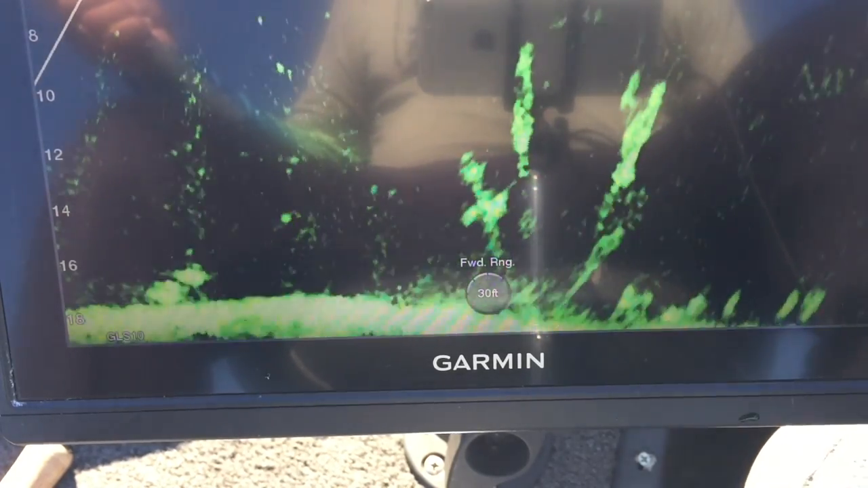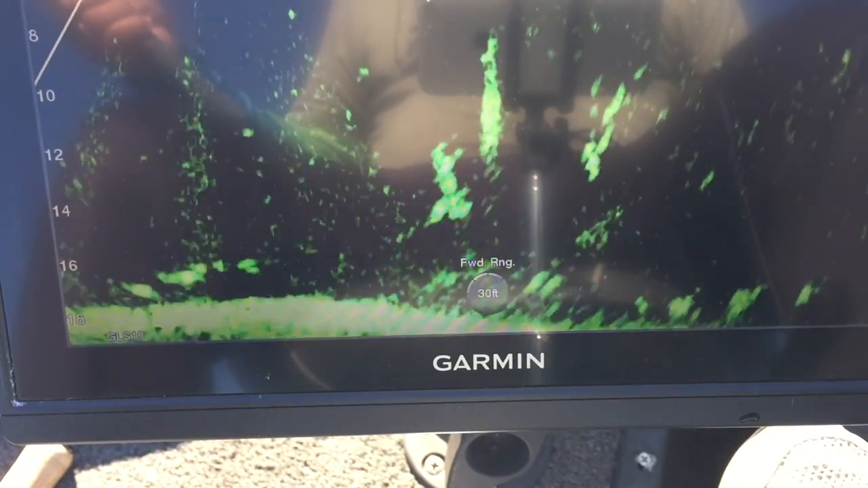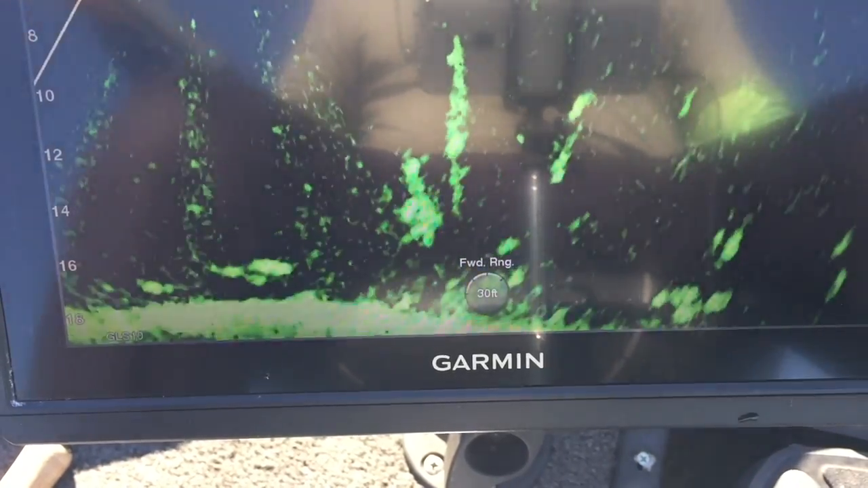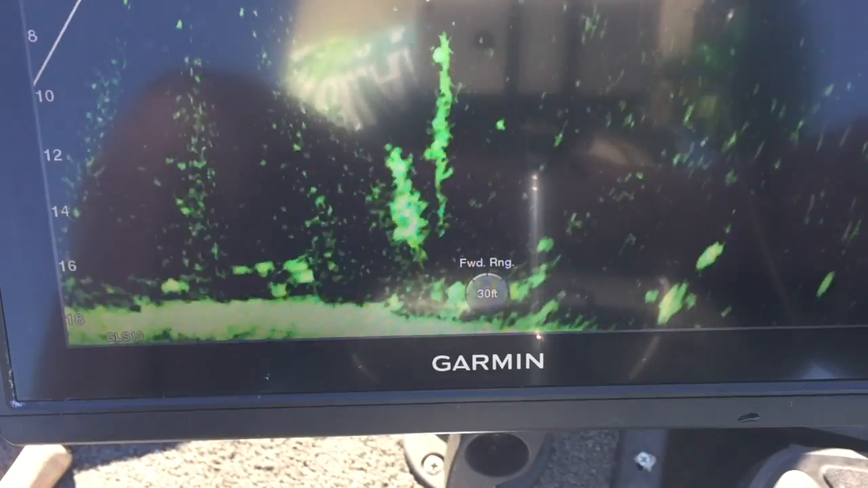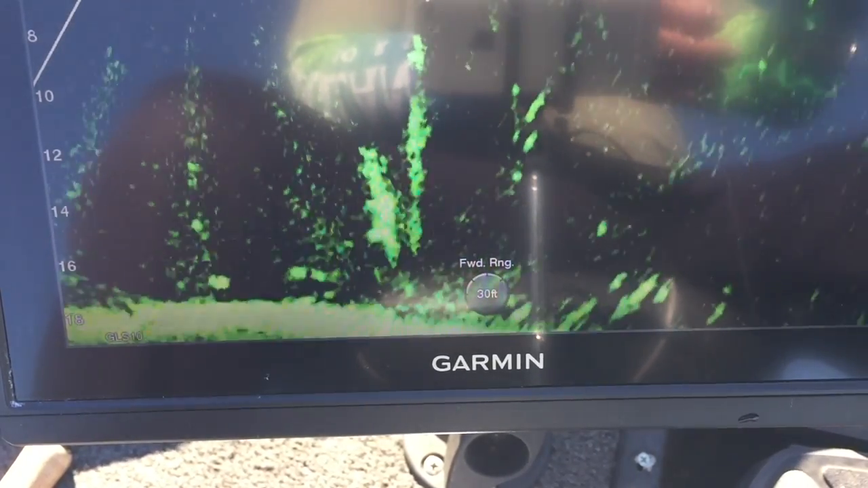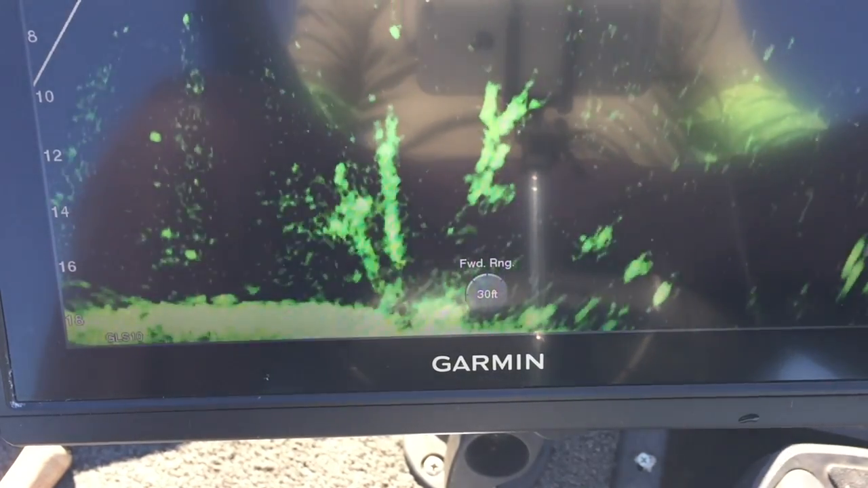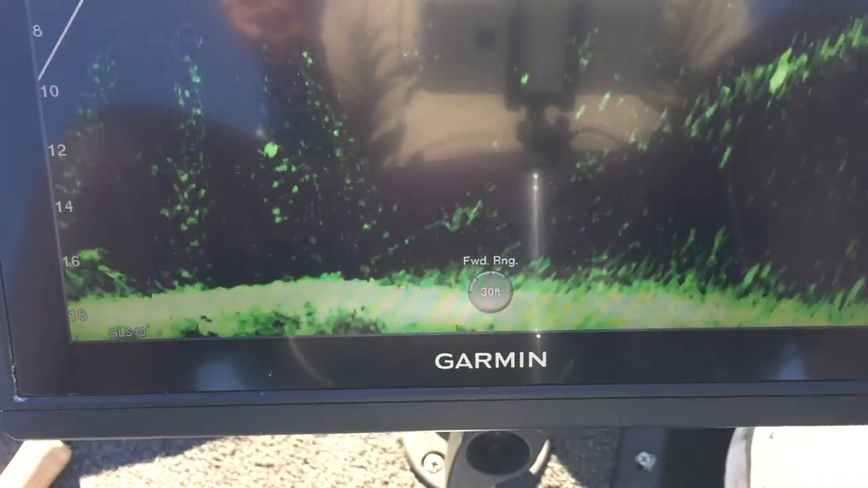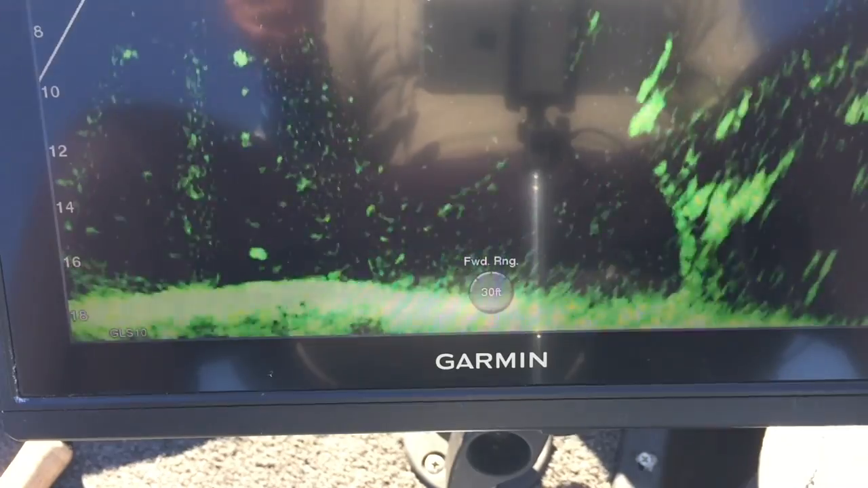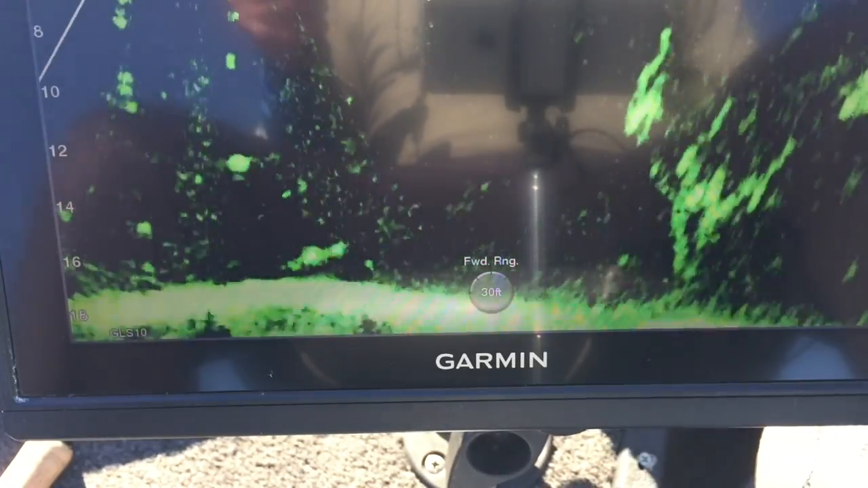So I got out of that comfort zone, ran a couple of miles, and just pulled over on the side, said, man, let's just try right here. And these fish have been so nice to me. I got 25 in the box. I probably only threw 3 or 4 back.